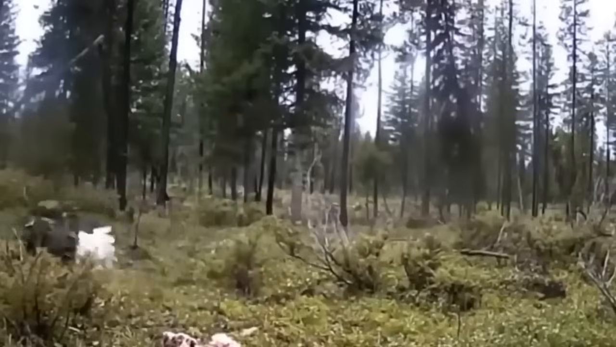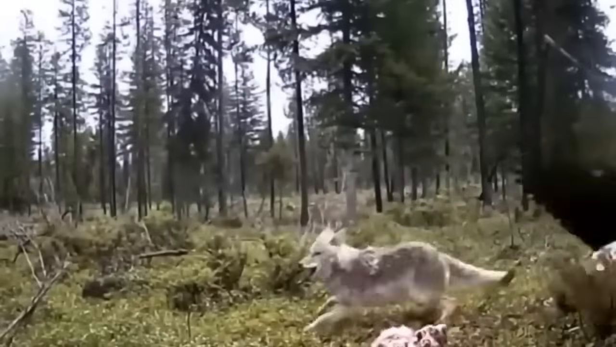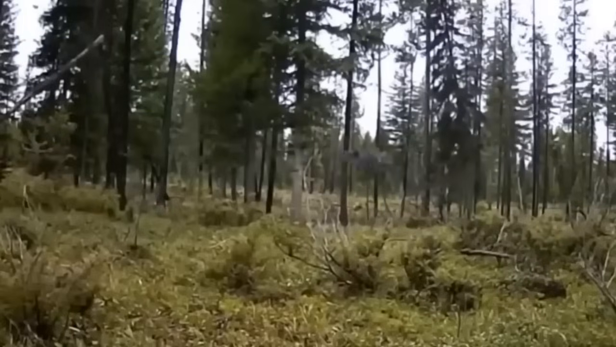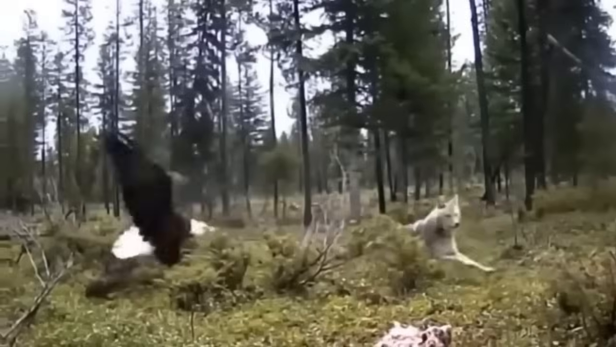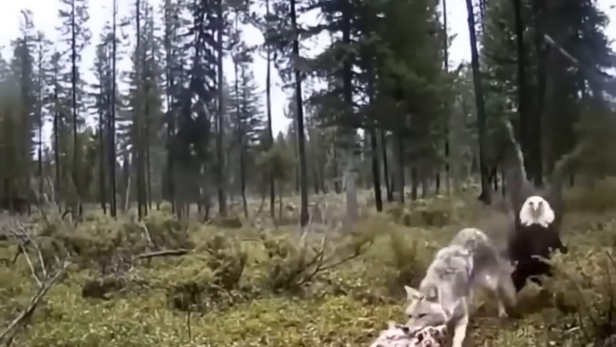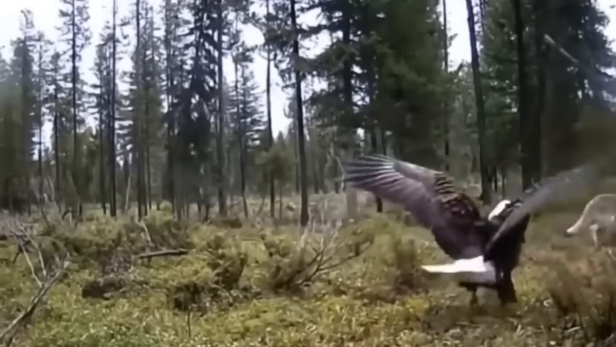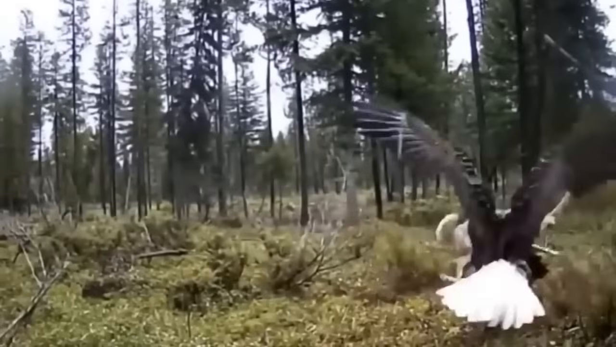With each strategic move, the two skilled predators clashed in a breathtaking chess match. Even a cheeky crow tried to join in the action. In the end, the eagle emerged victorious, flying away with a prize, while the coyote feasted on the rest. It was a true spectacle of nature's wonders.